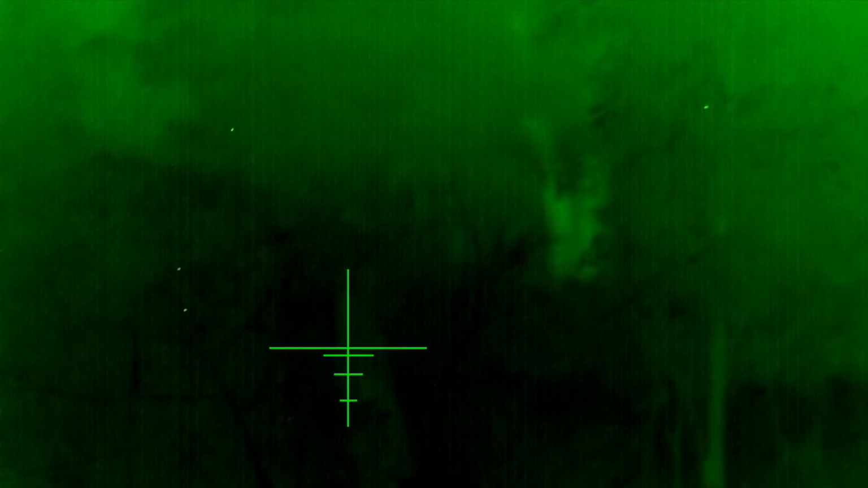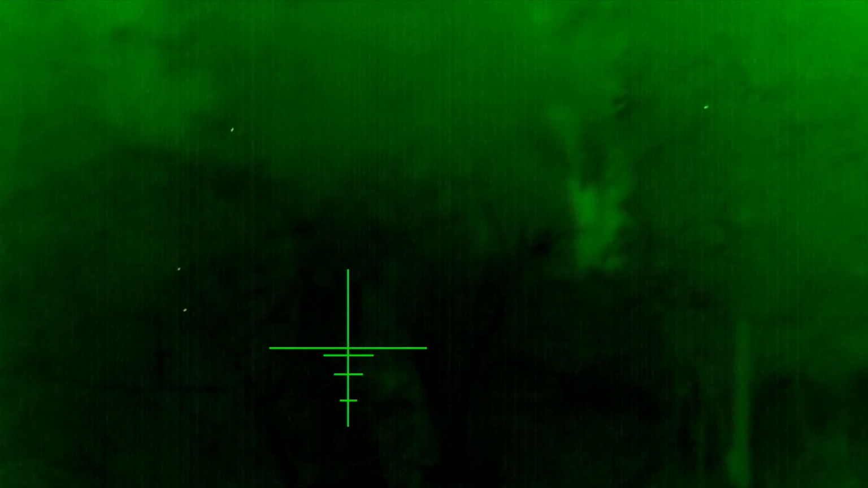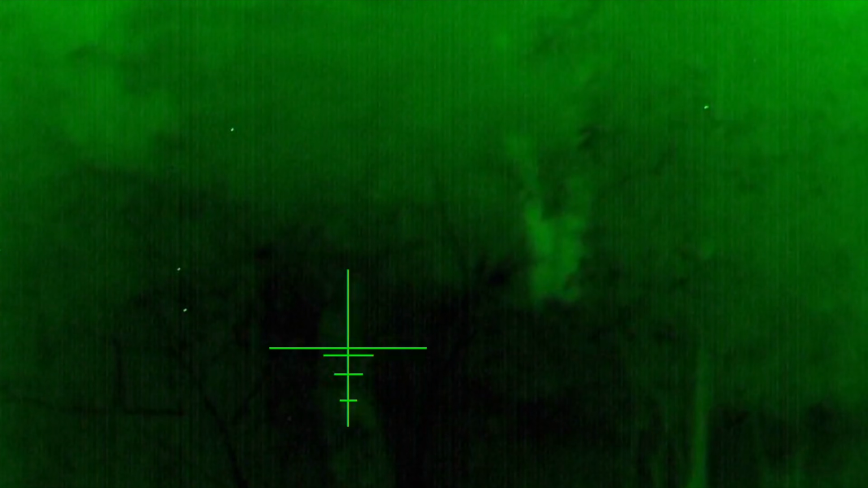But that's not what you see when you look at the giant. The giant blends in. What does that tell us about his thermal signature? It seems to me that modern thermal cameras like ATNs and FLIRs will need a wider thermal temperature range, or something that can highlight some of the lower temperatures that we're viewing in the environment.